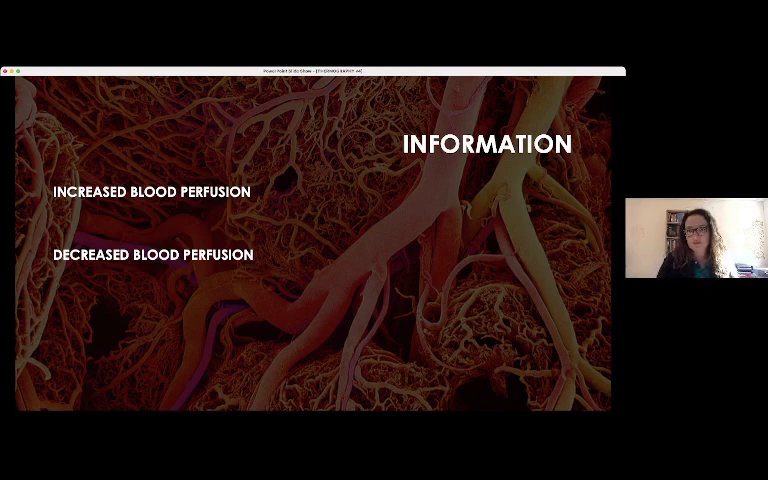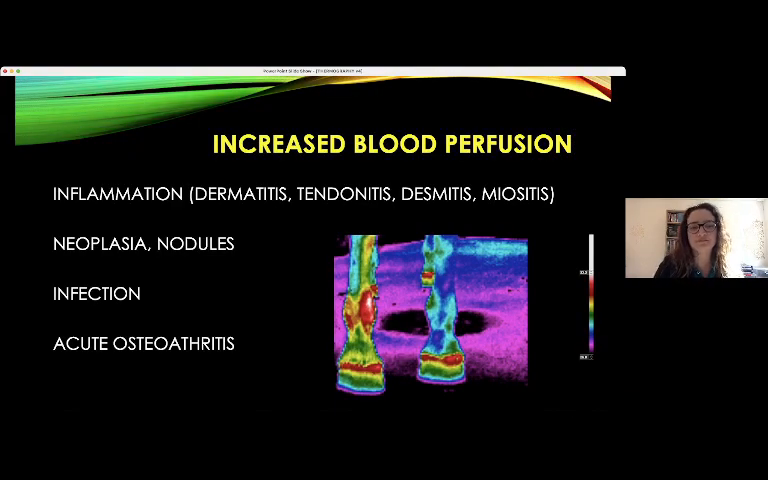And obviously, we can be oriented about some pathologies in that patient that cause increased or decreased blood perfusion.